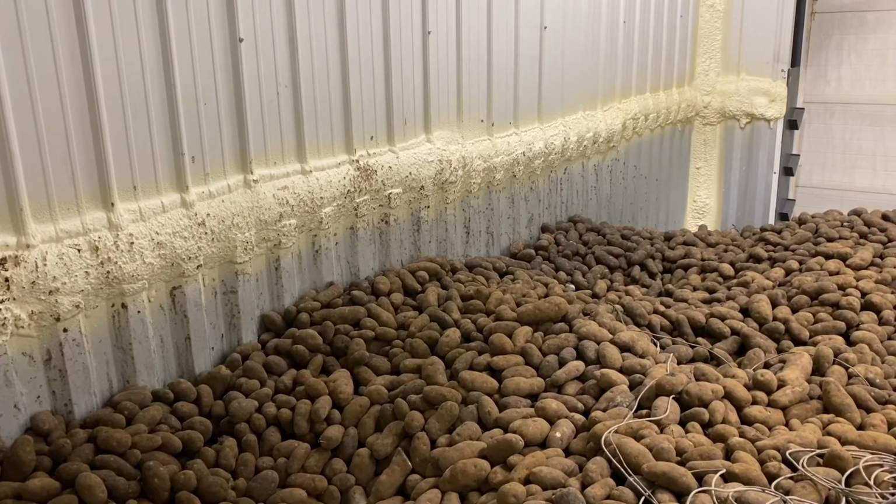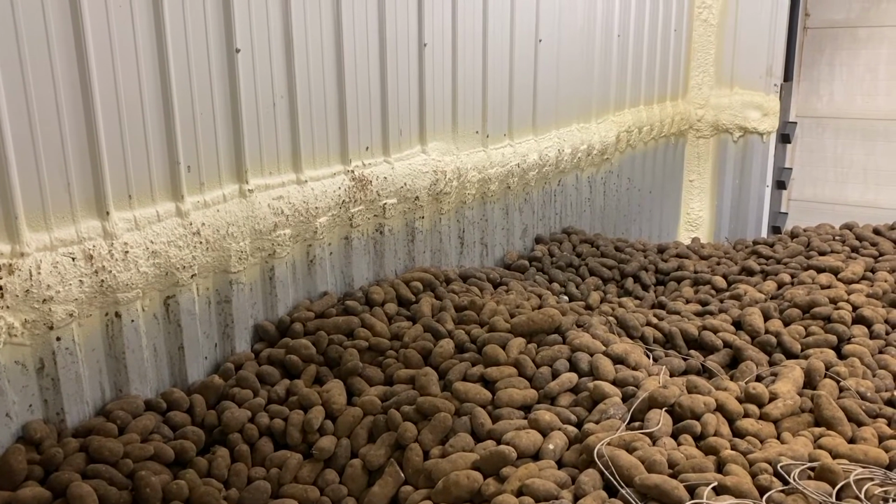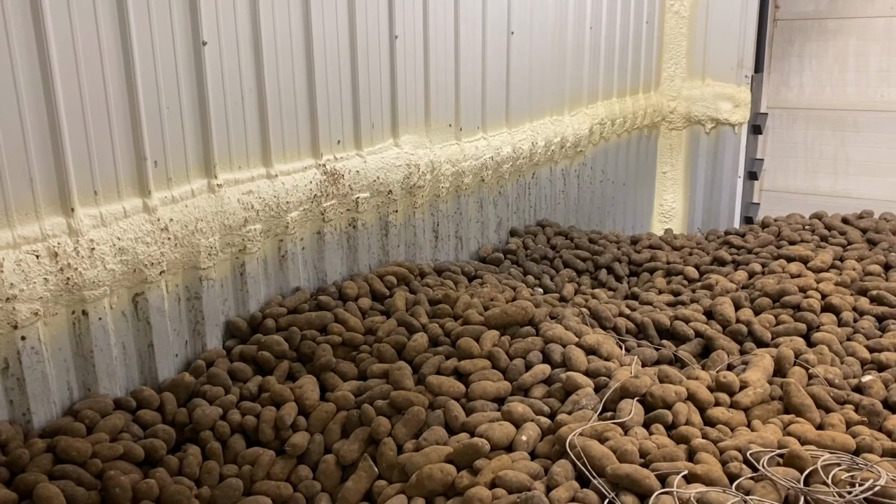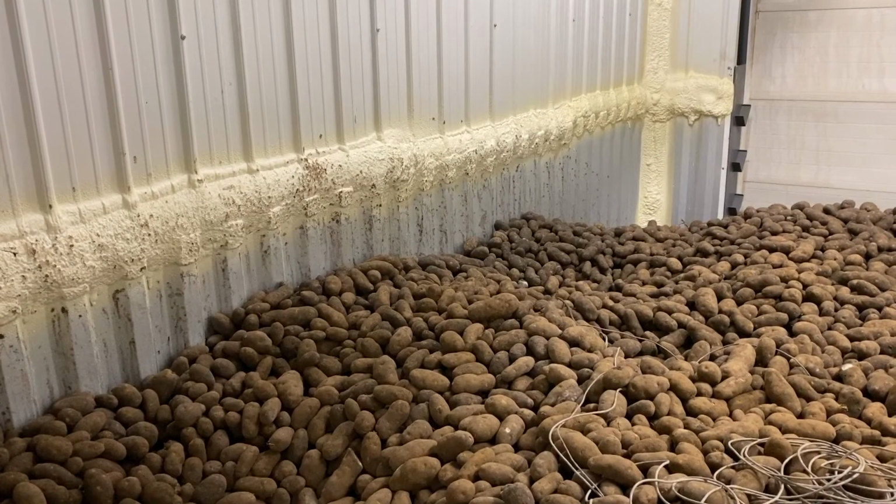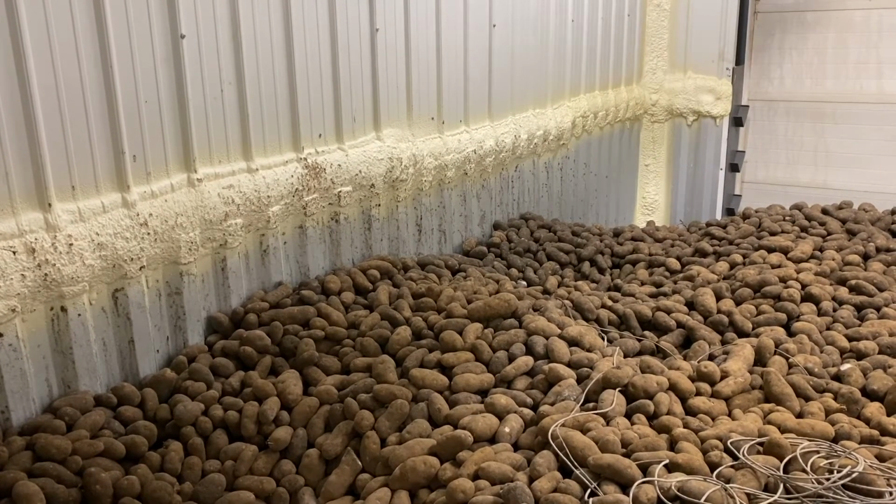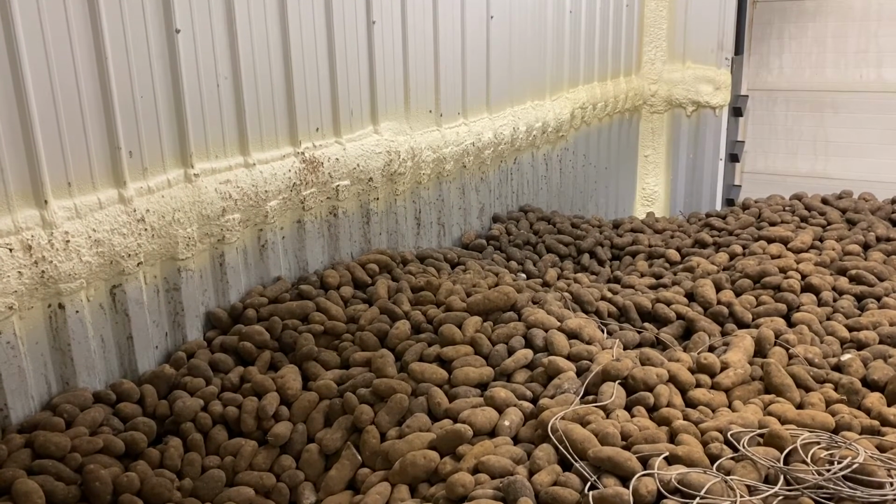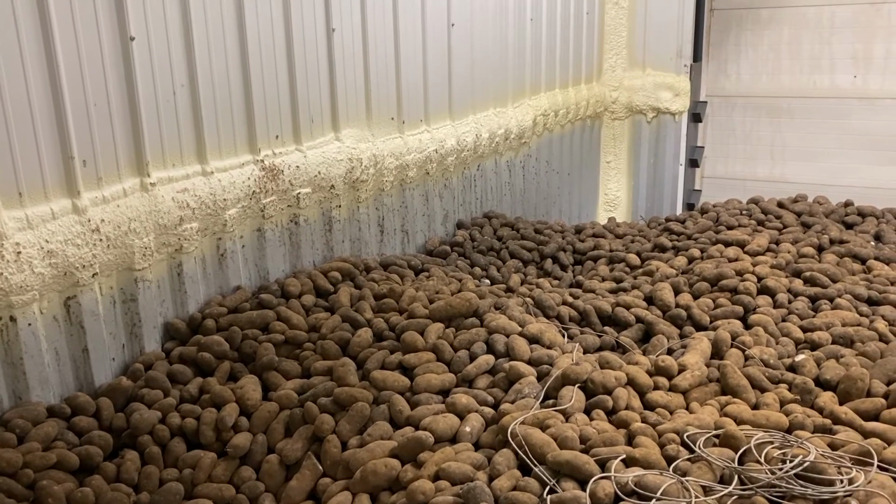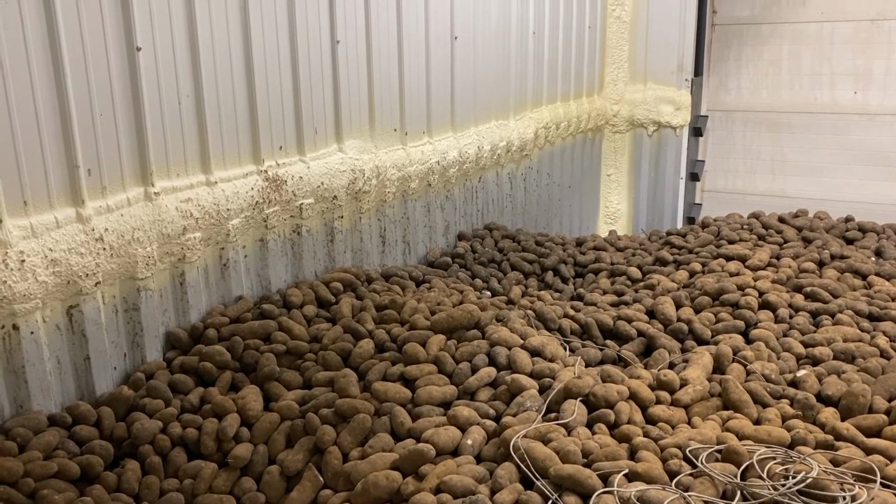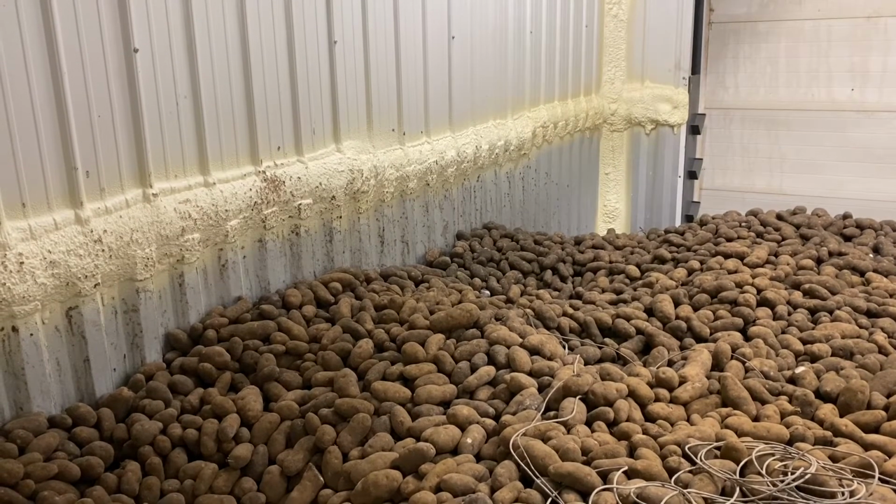The weight loss is caused by the respiration and transpiration of the tubers during storage. Based on previous studies, transpiration, which is the loss of water from the tuber, takes up about 98%, and the rest, 2%, is caused by the respiration of the tubers, which is the biomass loss.